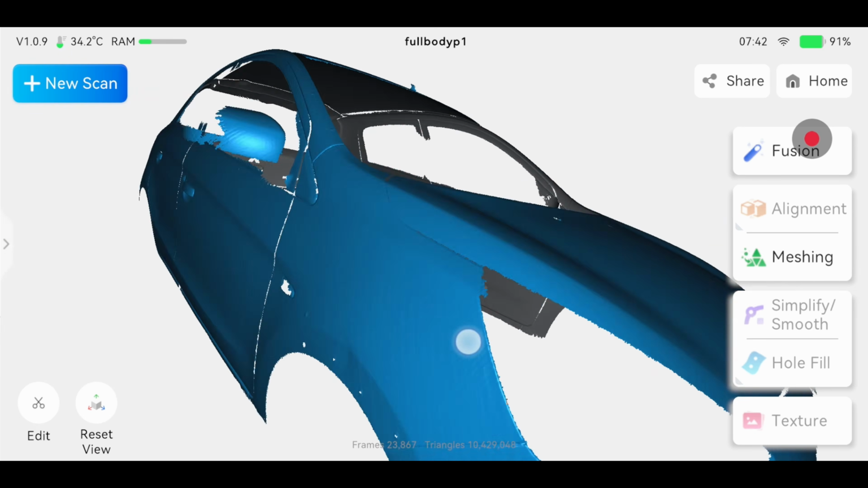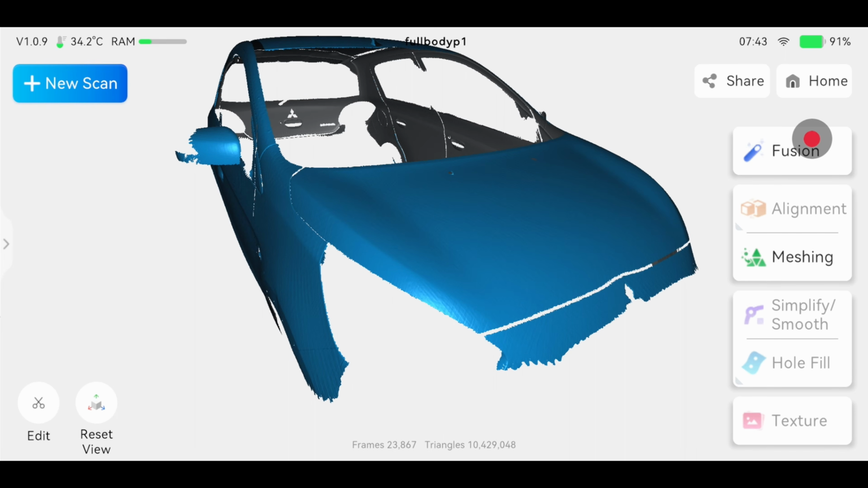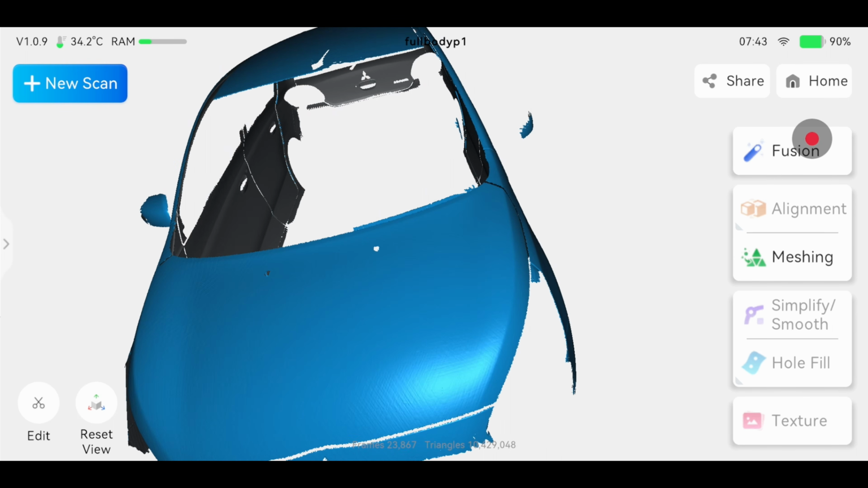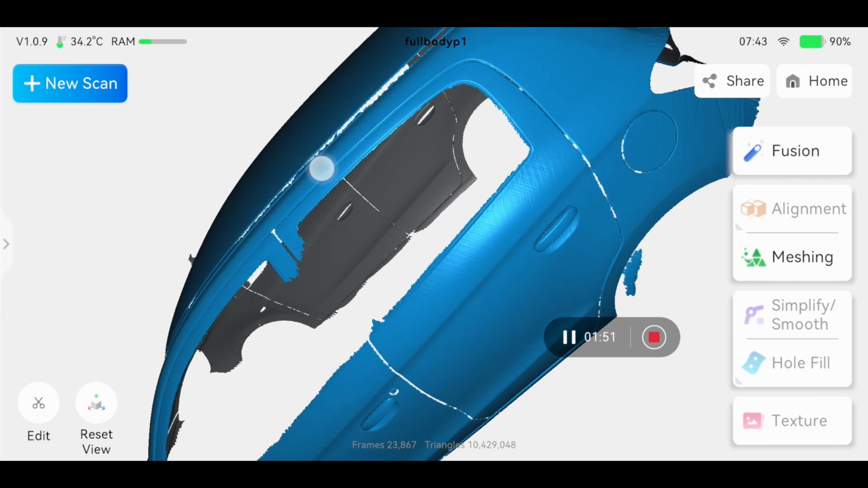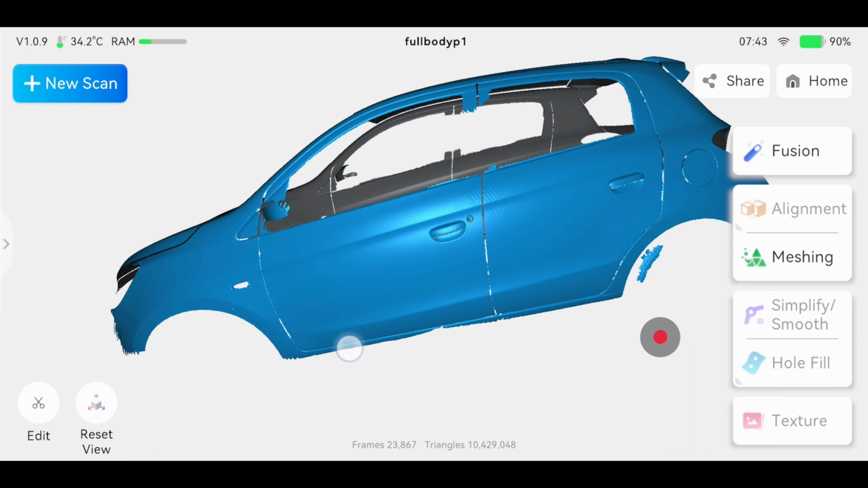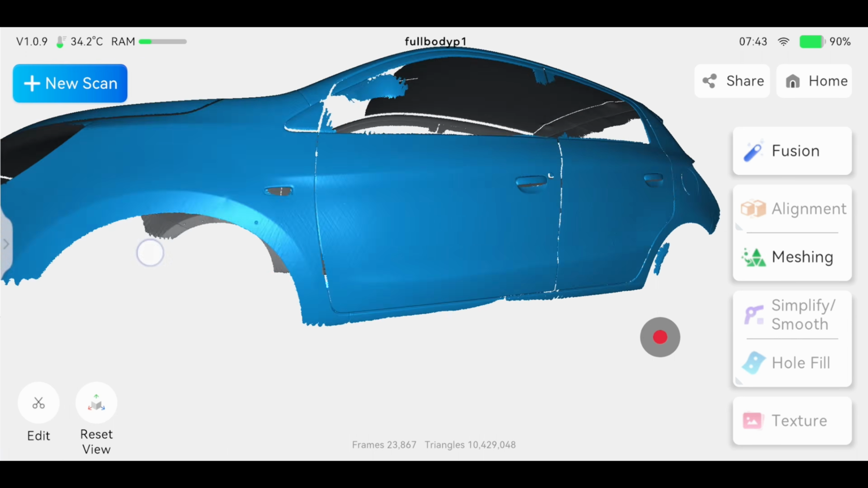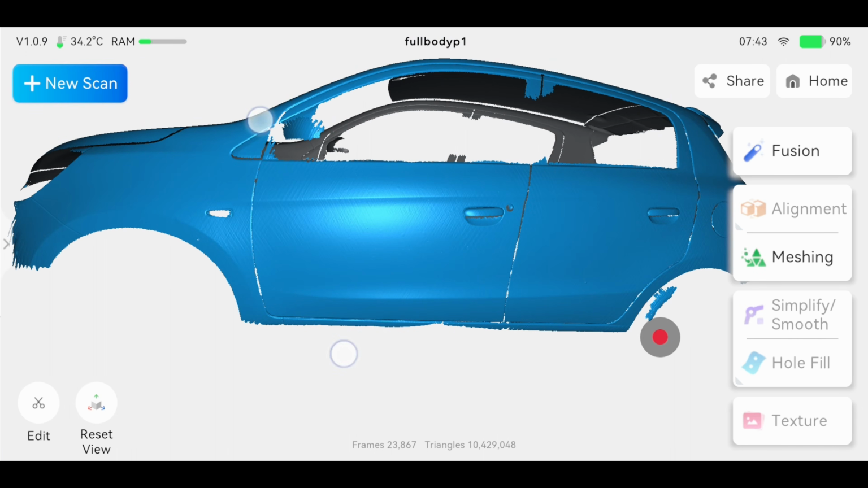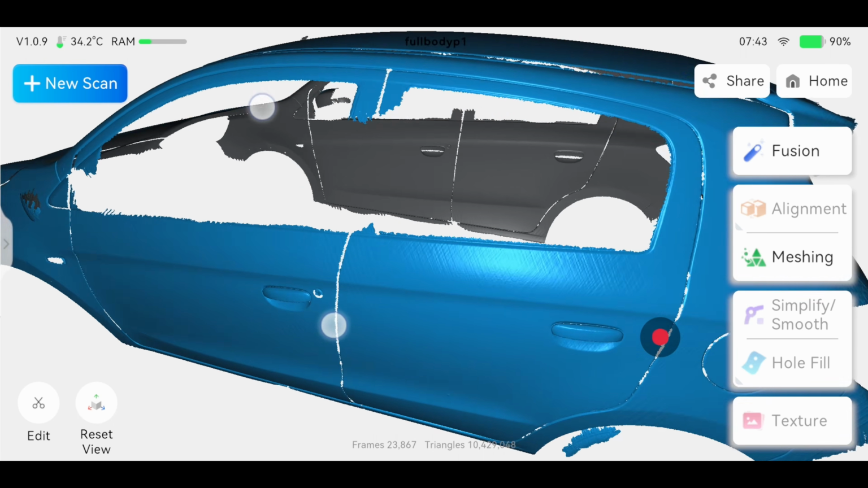And they have fixed the fusion issue. Now you can do the fusion at the same quality and resolution as when you do it with the PC. Point cloud fusion time is not long. It's quite fast. I waited less than 5 minutes to get this done. I use 1.2 millimeter for the resolution. You can do almost everything here internally without needing to do it on your PC.